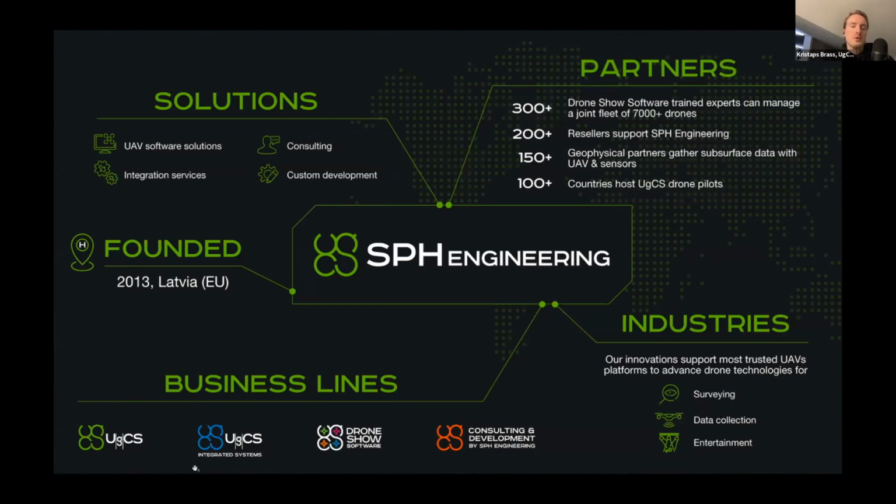In addition to that, we also have UgCS integrated systems where we integrate different sensors with drones, such as ground penetrating radars, magnetometers, bathymetric sensors, as well as we have the only terrain following system in the world for DJI drones. So in case you're interested in that, you can check out our website there. We also do drone show software as well as some custom consulting and development.